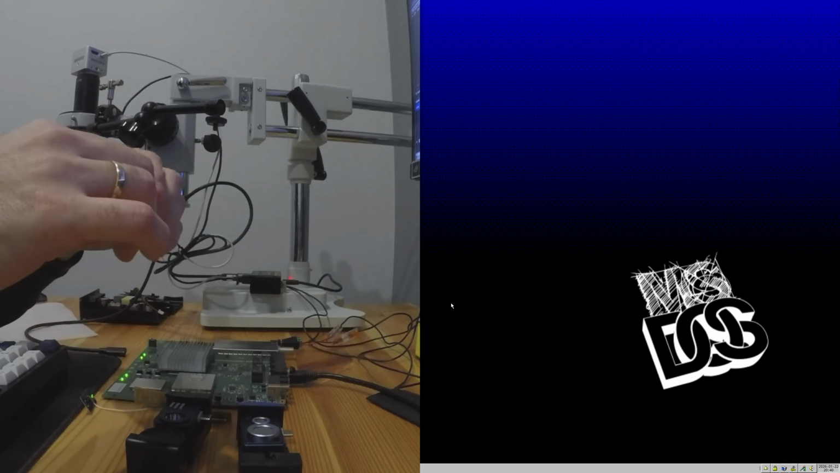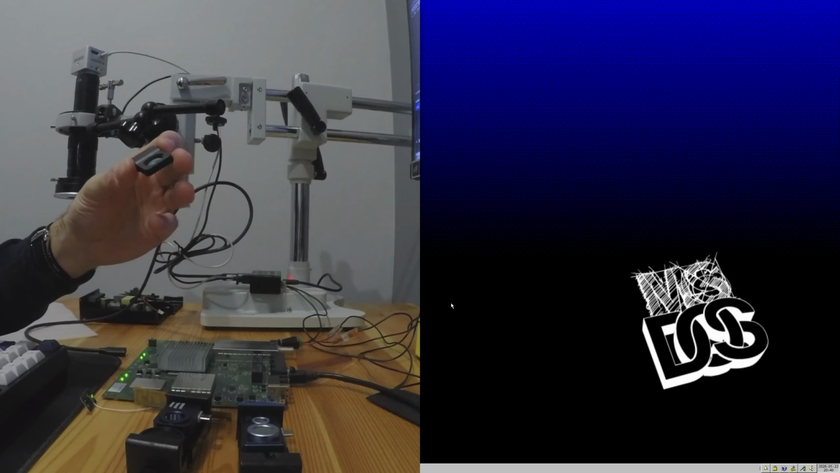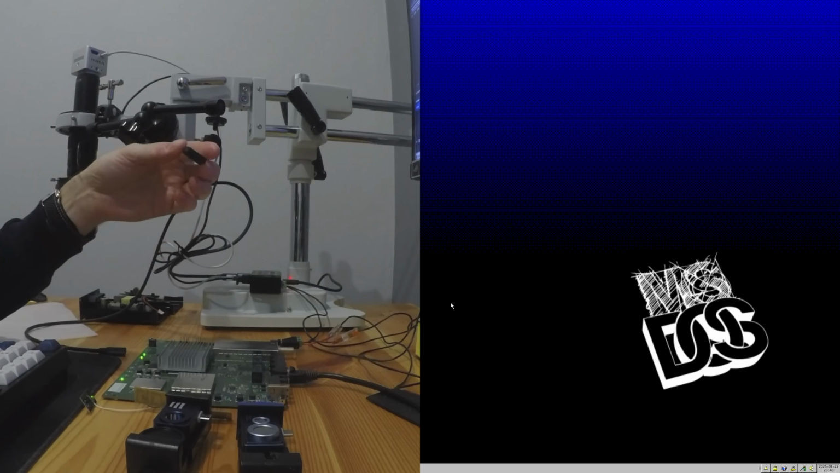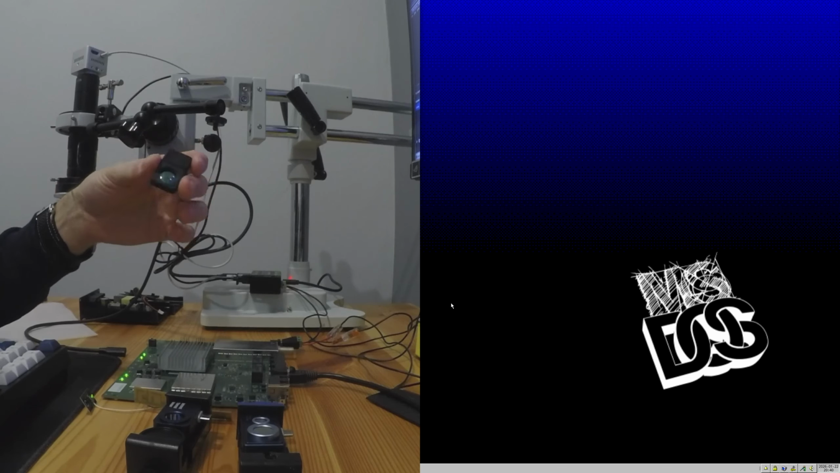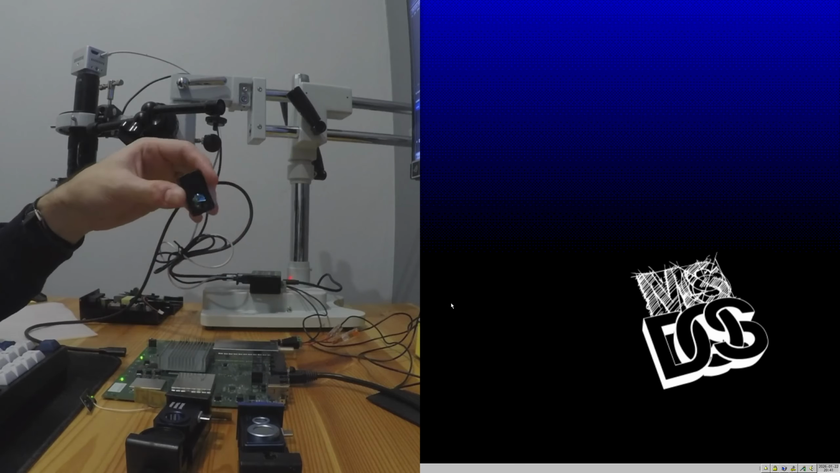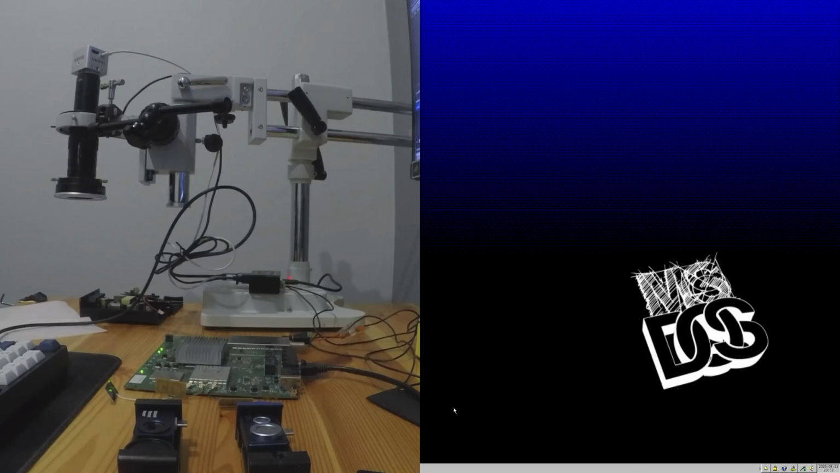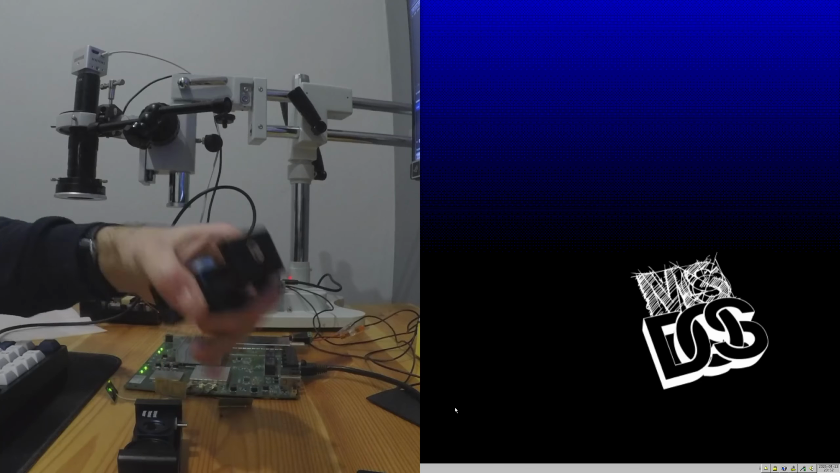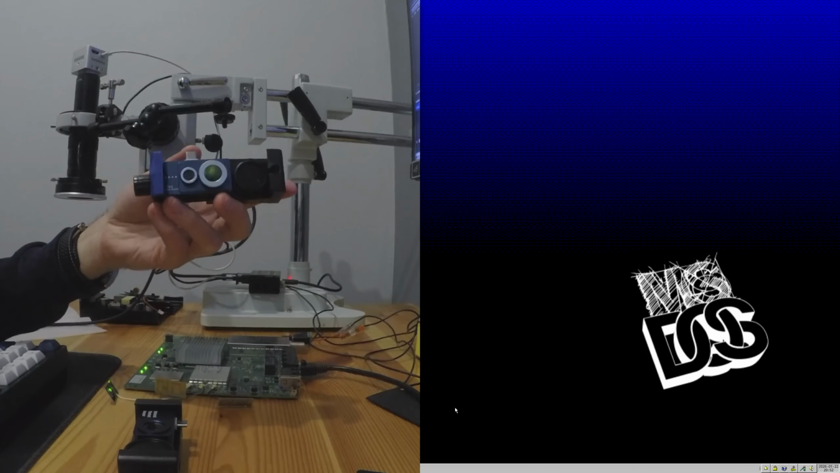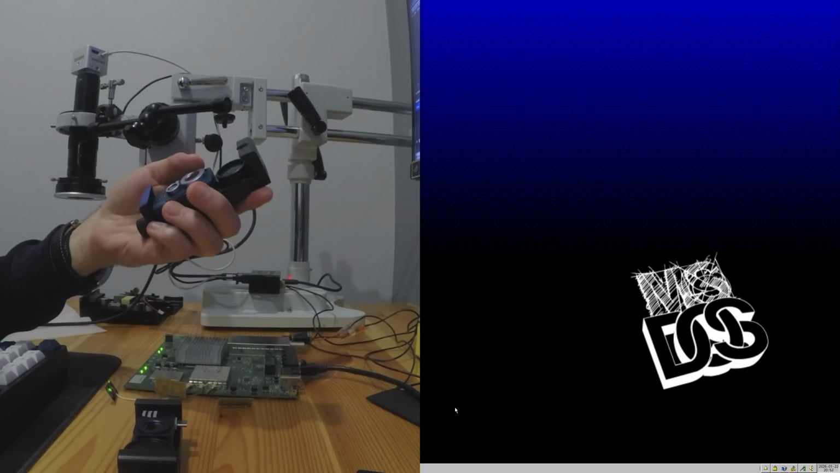And on top of that, I also got myself a macro lens for the thermal image, because I would like to use those cameras for SMD soldering, and in case of SMD soldering you want to have quite good magnification, and without this macro lens everything would be very blurry and hard to see the details. I'll start with the double lens camera because this is the model I'm less satisfied with, and I'll show you in a minute why.